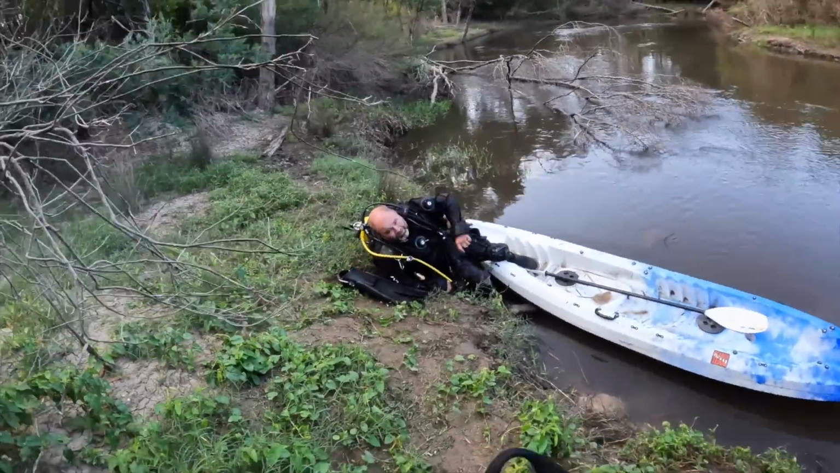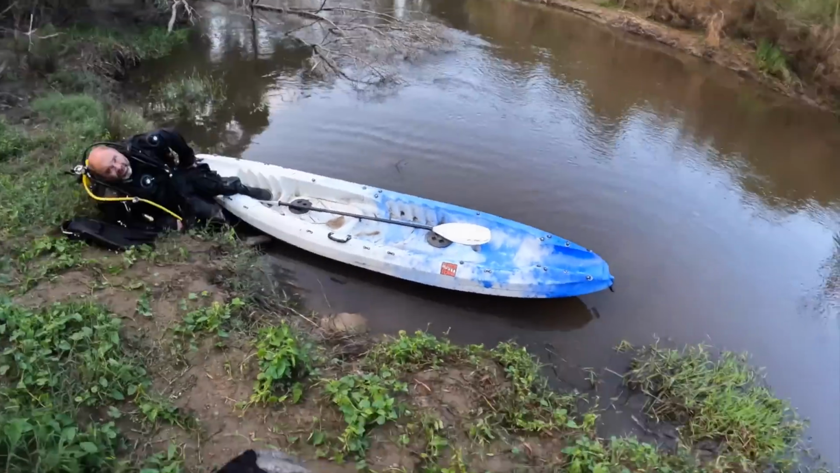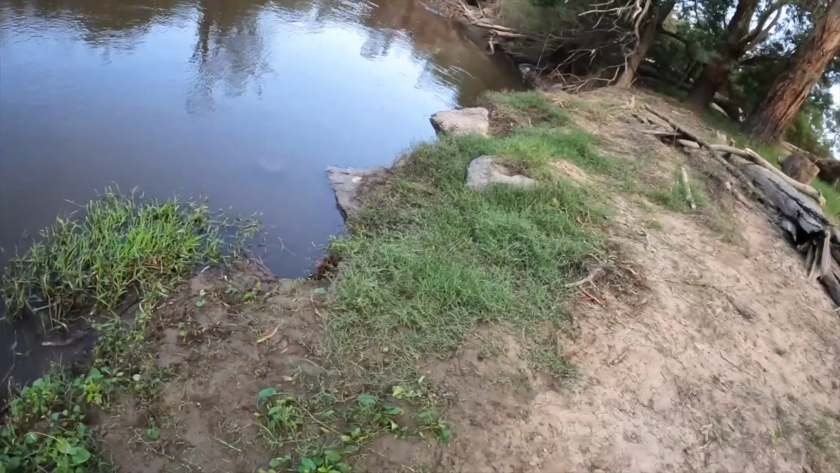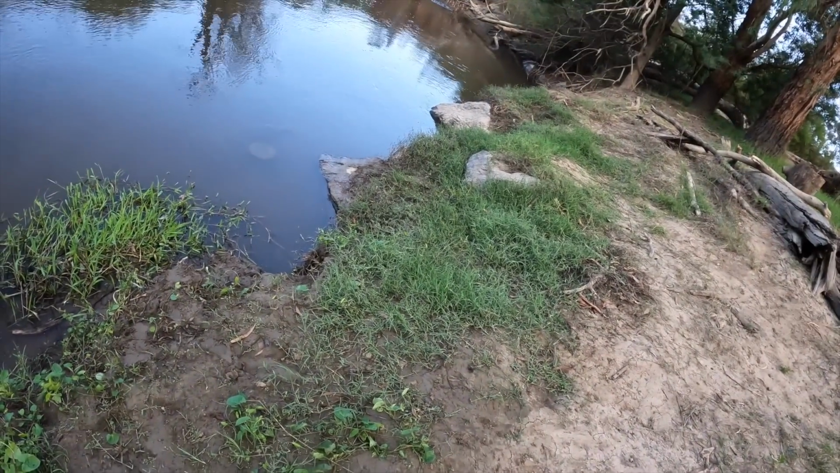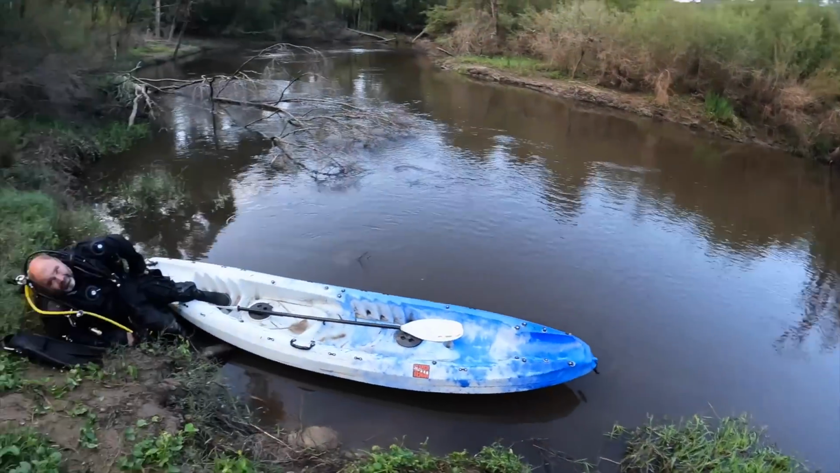Once you jump in, I'll get my flippers on and I'll make my way over to the other bank. Yeah, all I can think of is that I was going down. What happened was I put my foot on that little slippery rock, and as soon as I put my foot up, I had to get my hands back, and then the boat went.